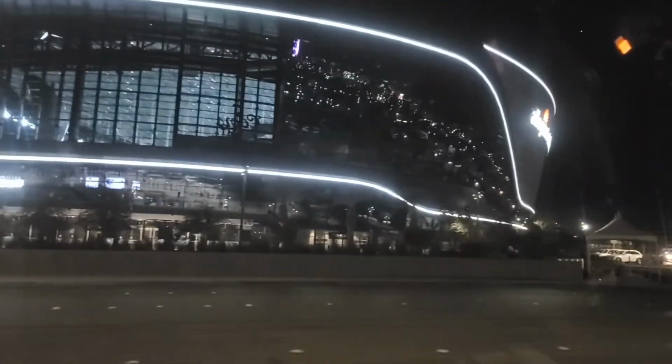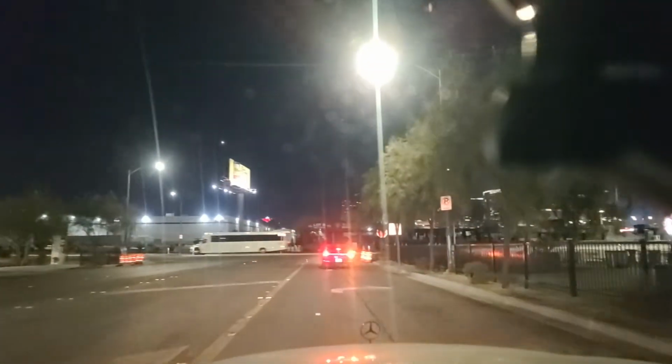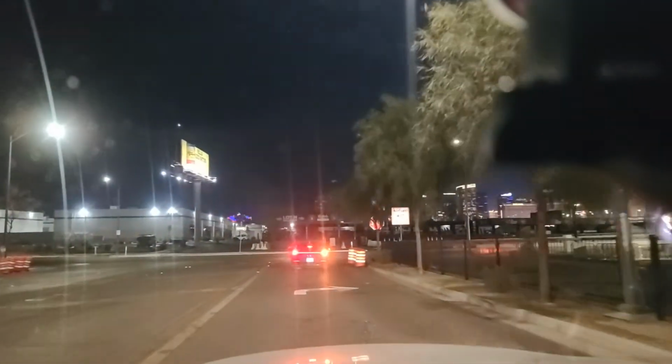There is a game here tomorrow. The Raiders are hosting the Jacksonville Jaguars in what is really a meaningless game for both teams. There's really nothing to play for on either side.